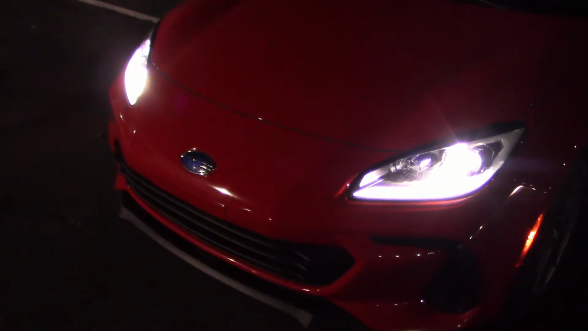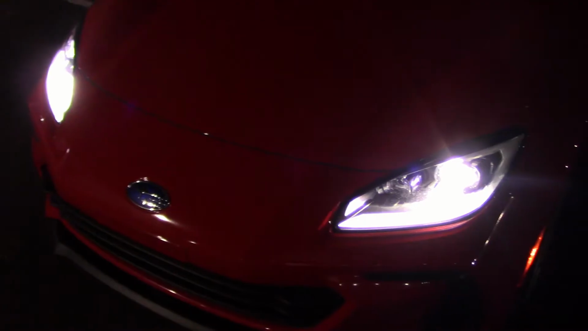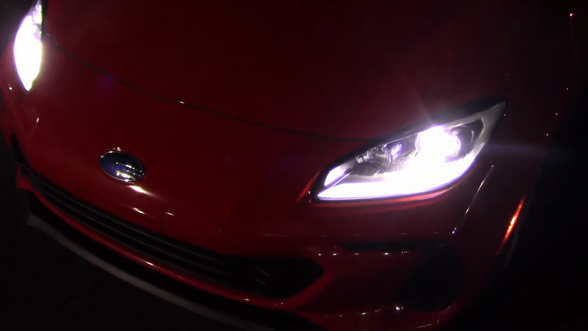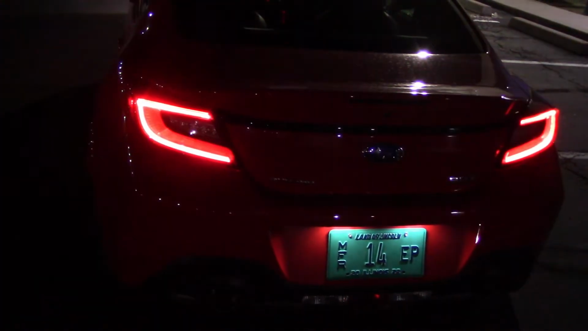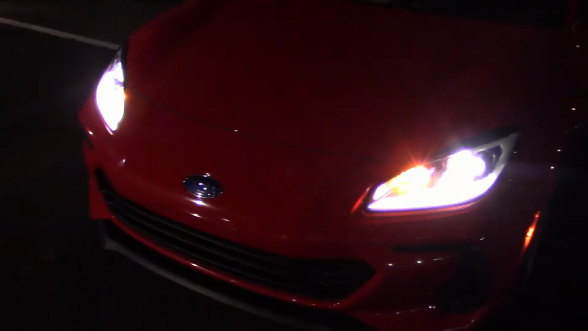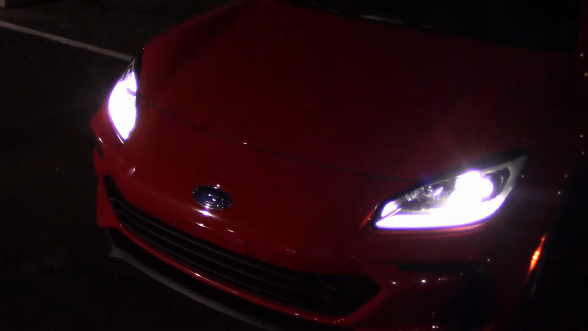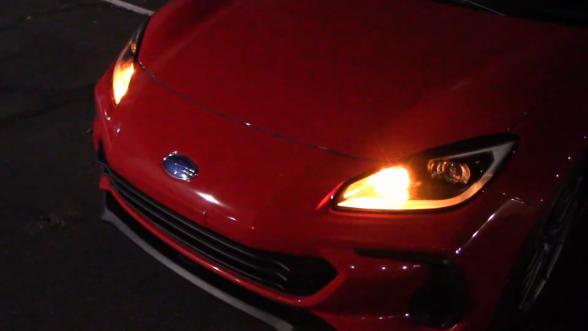Okay, it's dark enough. Let's check out these lights, and right now we got the low beams on. And now a bit brighter with the high beams. And the taillights and license plate cover. Emergency lights light up pretty good. I can barely see the fronts. I got the headlights on low beam. Not good at all. That's more like it with the headlights off.